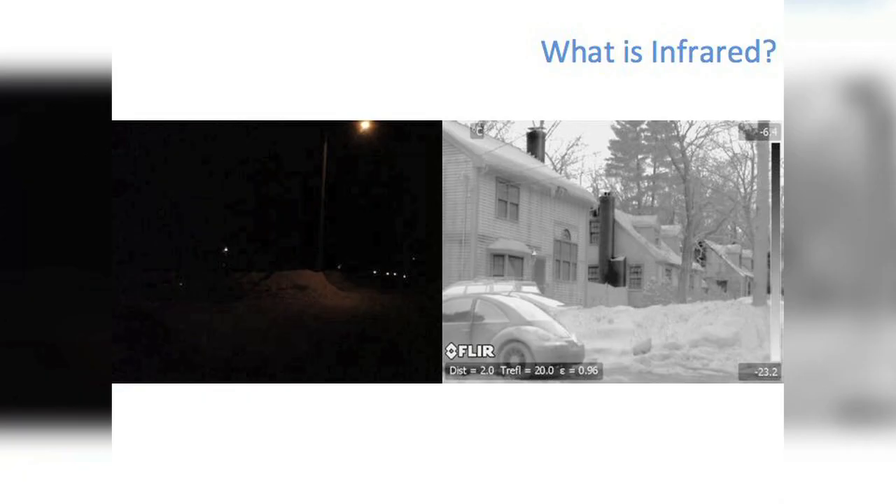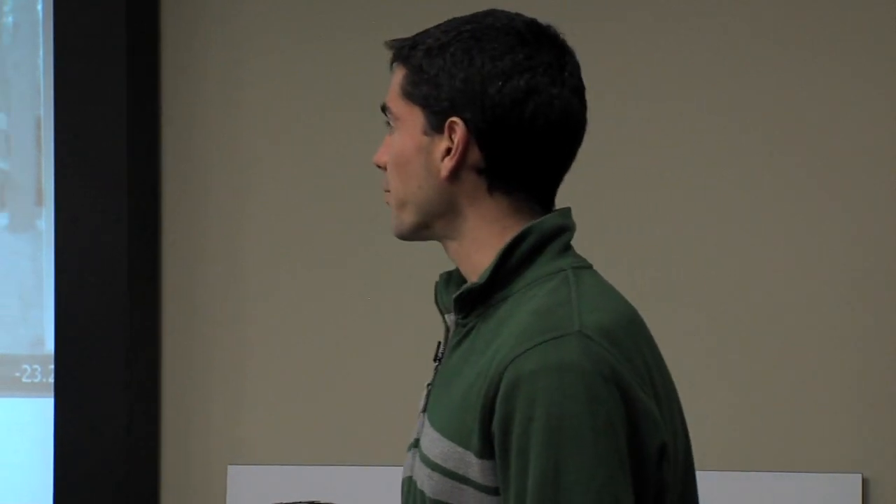But why that matters in the world of buildings is, if you look around the chimney or around these windows, it's darker areas, so that's heat escaping from a building. All right? So that's how you can use infrared for a building application. We have a ton of different examples.